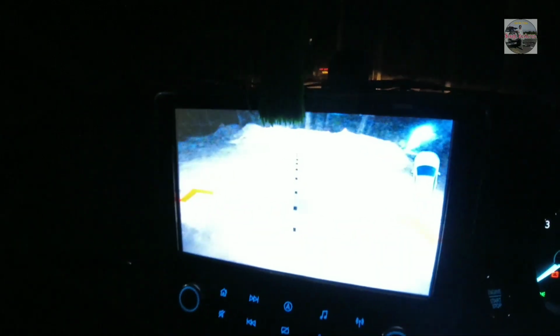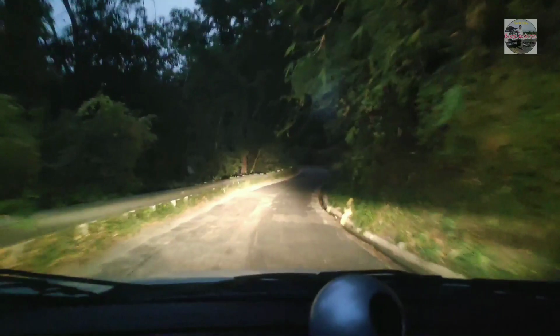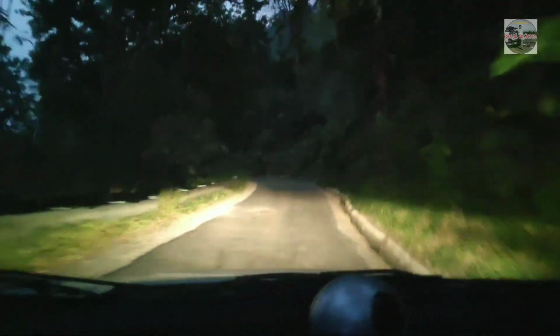Now the fourth parameter which I am going to show is the rear visibility of this compact SUV. So if you put the car in reverse, then the two lamps would be working and the rear camera would be activated. Now the visibility of the two lamps is also pretty good in this car, and it provides a great illumination during the time of reversing the car, and you don't face as such problems in this rear parking camera also.